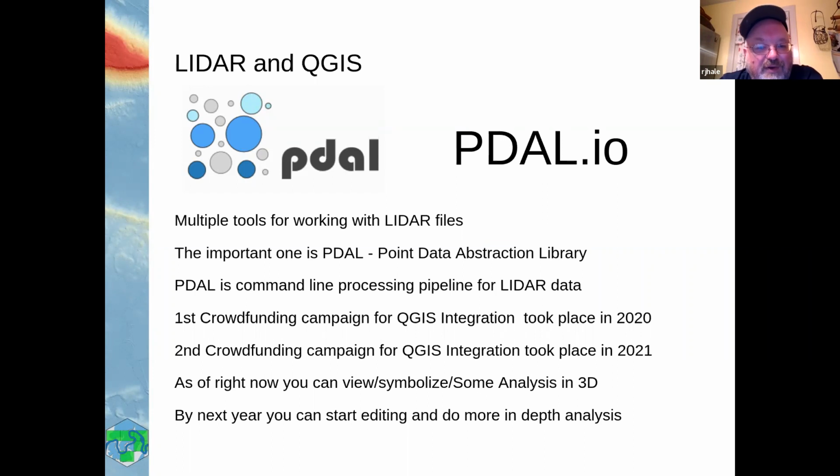And what happened, again, because QGIS is this big kind of nonprofit board thing, they run a lot of crowdfunding campaigns. And the first one happened in 2020, and they wanted to take PDAL, pull it into the mix. And pulling that in allowed them to look at point cloud data.